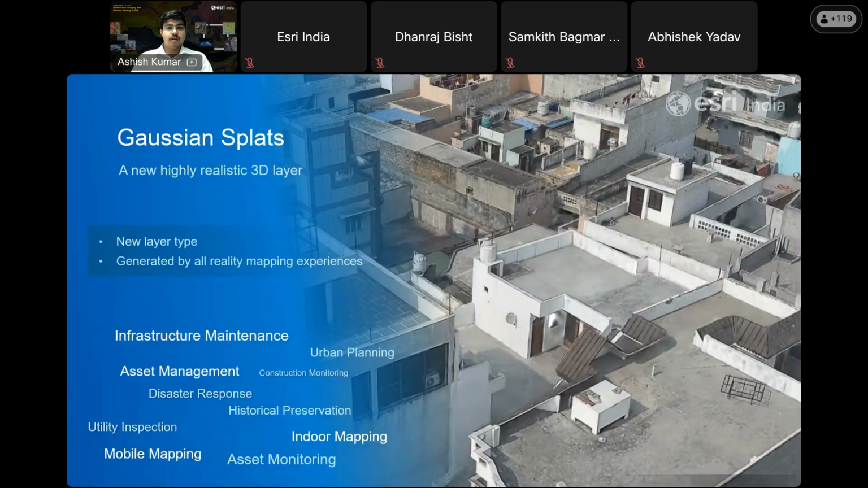So I'll explain to you more about Gaussian splats. It is a highly realistic 3D layer. Traditionally, 3D models typically represent objects and terrain using meshes, which are made up of vertices, edges, and triangulated polygons. Creating these models often requires significant processing to generate and optimize the mesh structure, and fine details can sometimes be lost during the process.